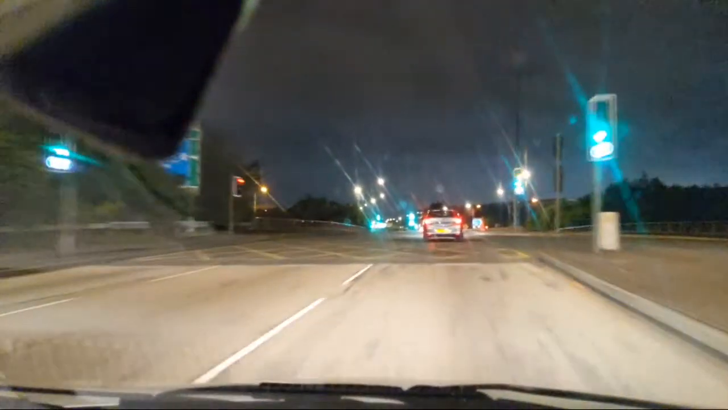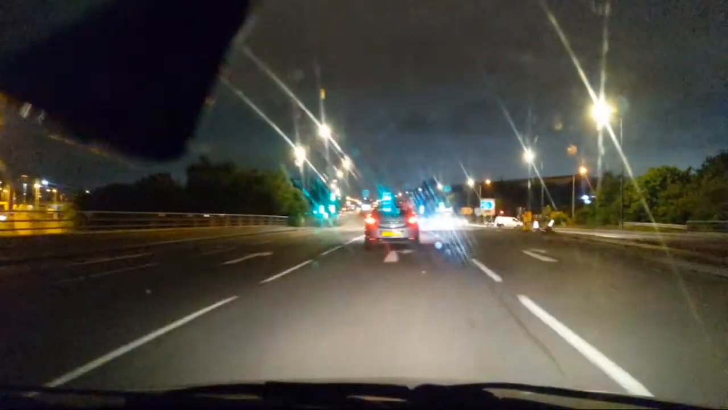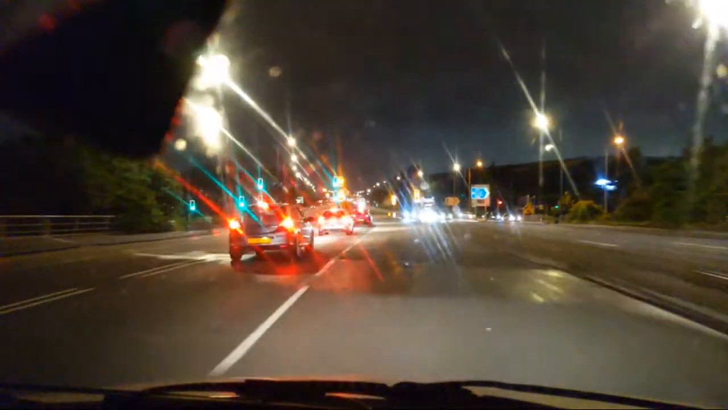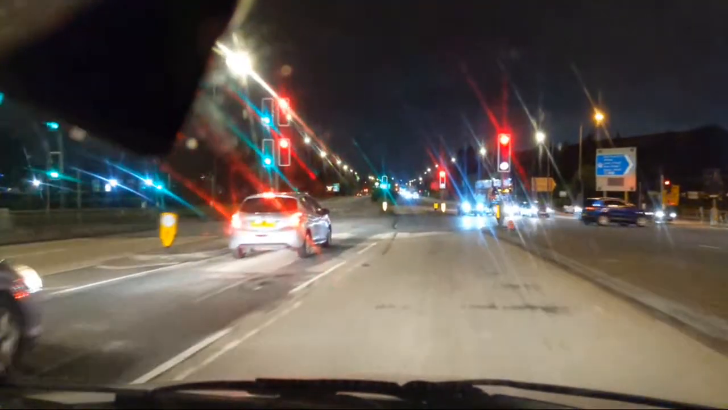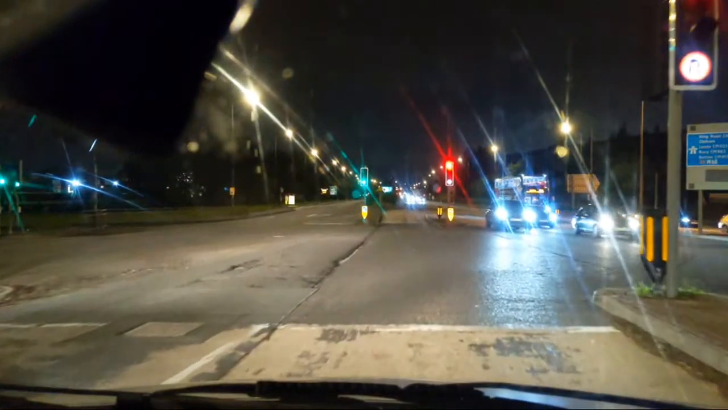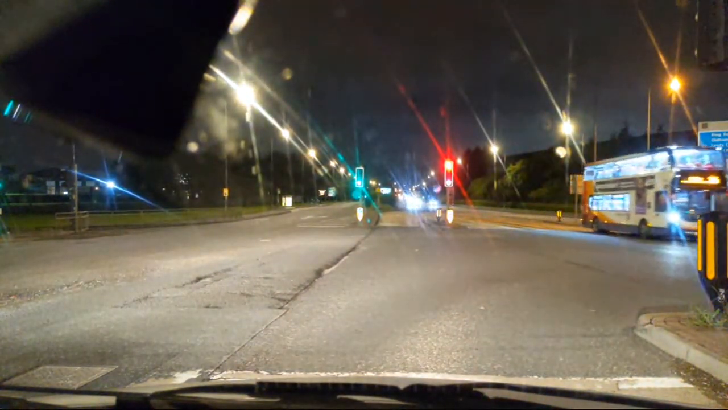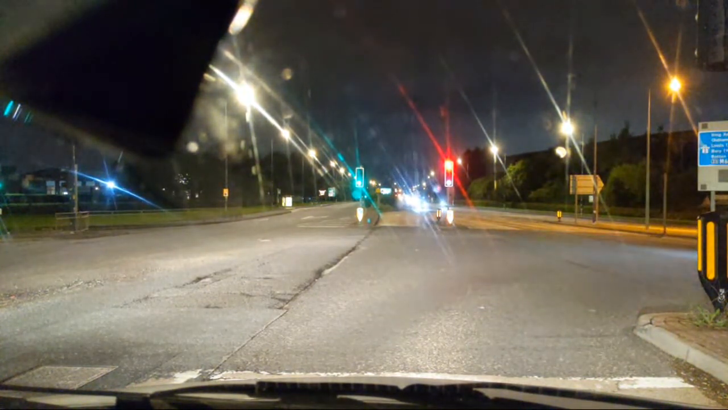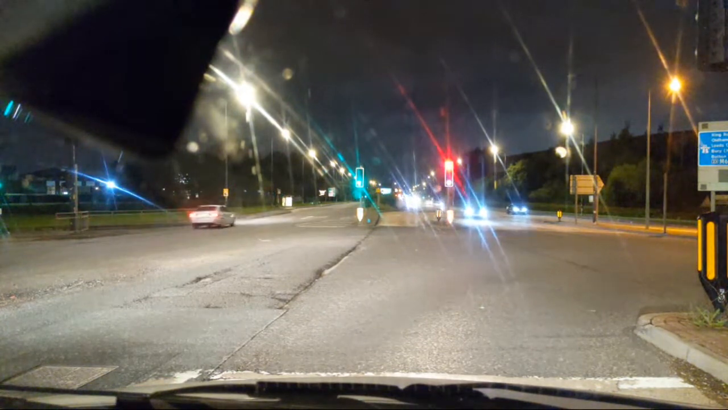Right, bad news is the traffic lights are on green, which means they might not be on green by the time we get there. Good news is there was a police van ahead of us that's gone round onto the motorway, so that enables us to have a bit of fun with this new petrol, see how good it is at accelerating.